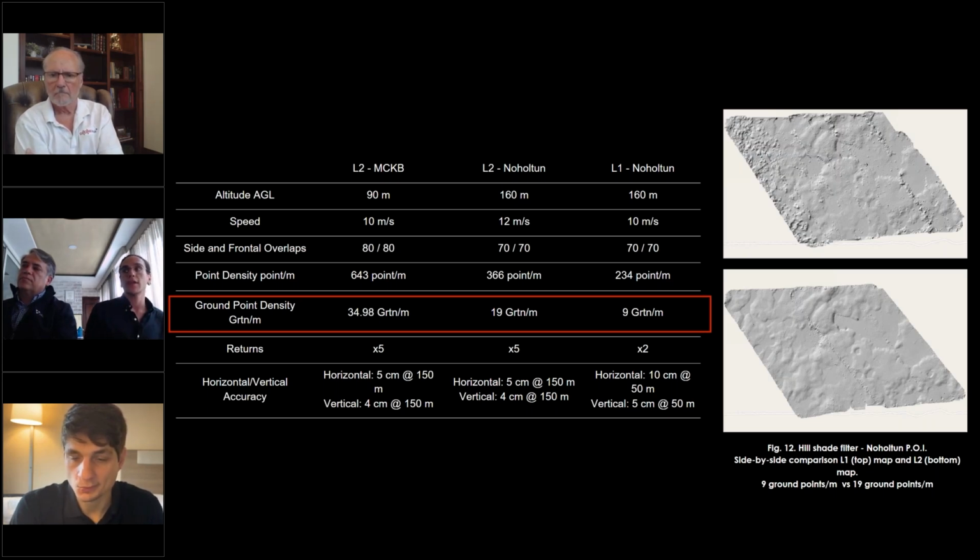However, it's good to mention that since we flew on 2 rebounds that time with the L1, that's a big difference in the amount of ground points. Even though 2 rebounds means more points per square meter, it does not mean more ground points per square meter on the area that's being analyzed.